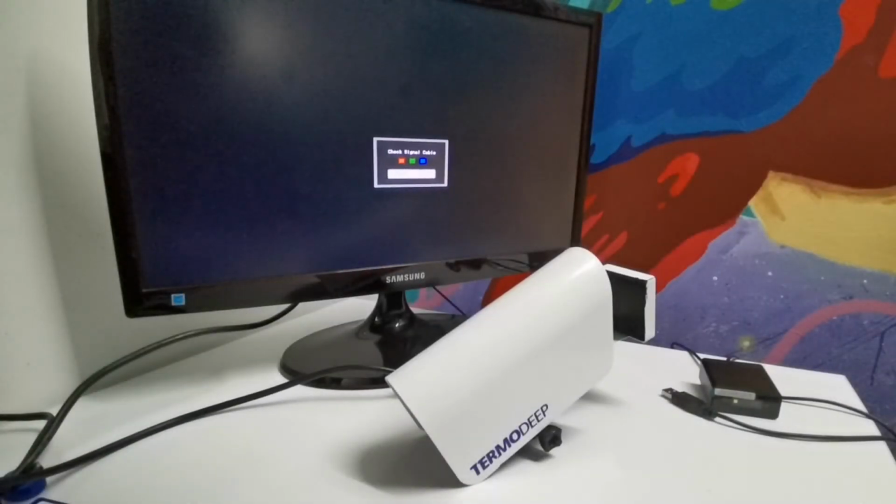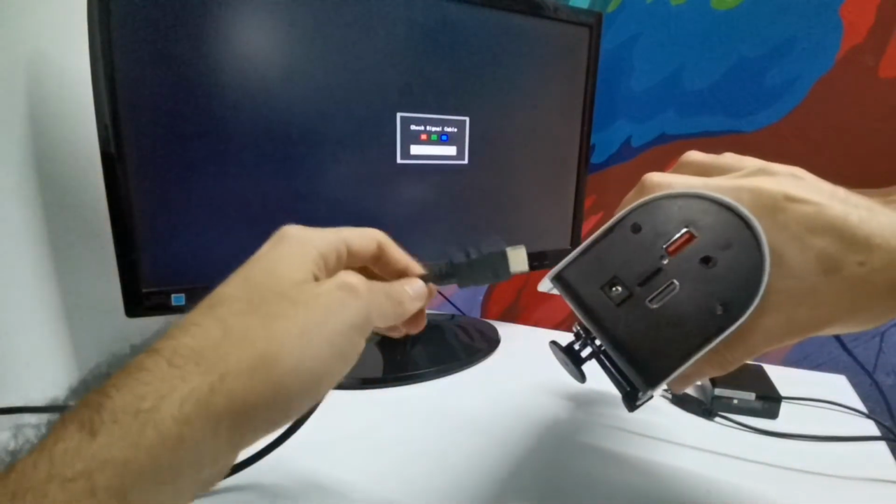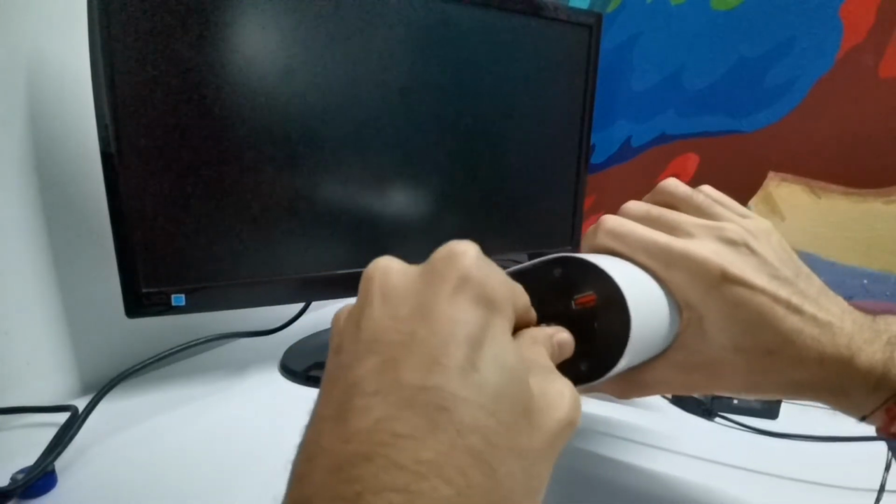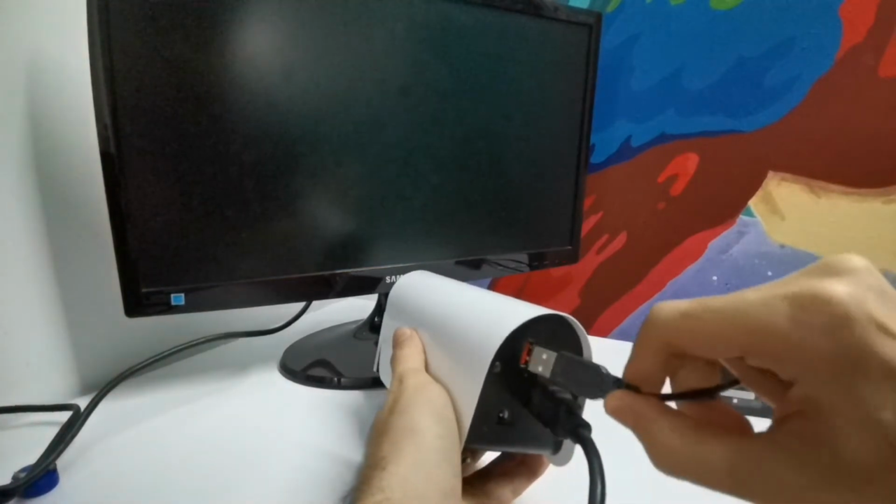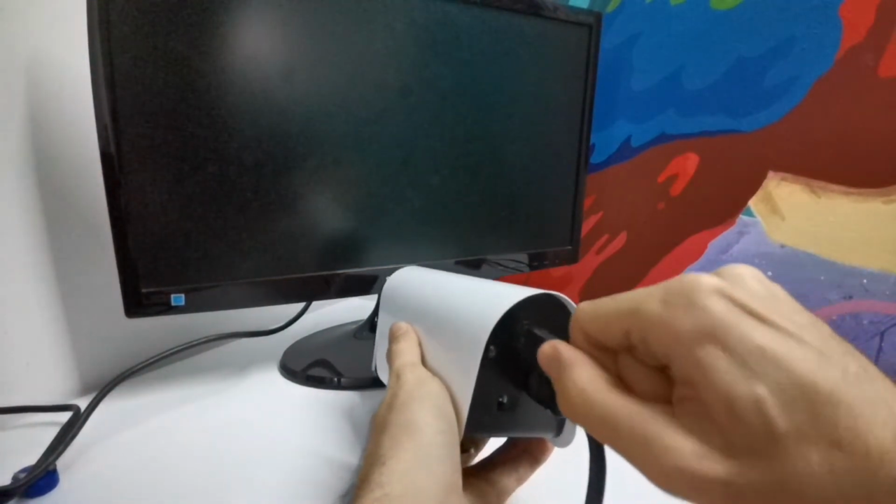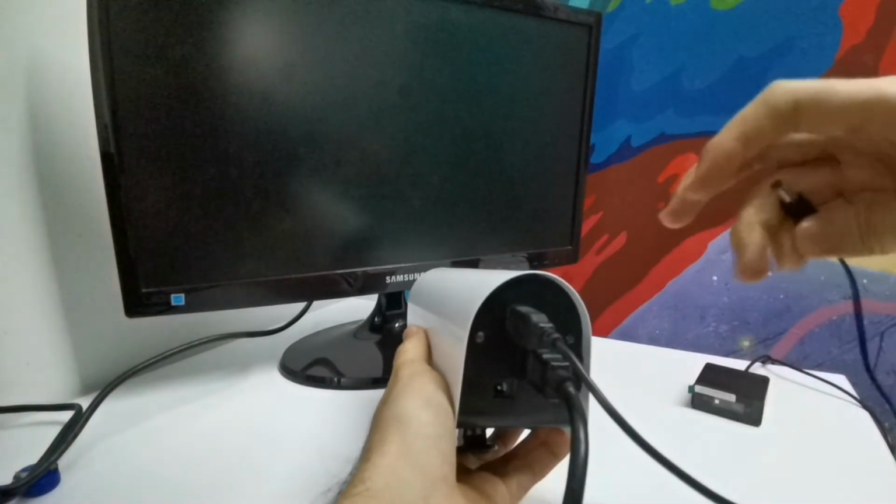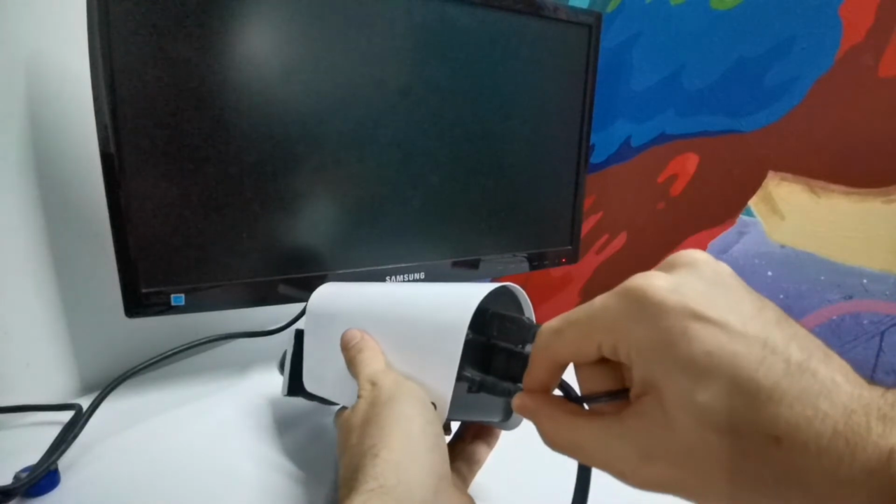So now let's plug it in to see what happens. First we're going to connect the HDMI connector right here. Then we're going to connect the USB to be able to have the barcode scanner, and we're going to connect the power source.